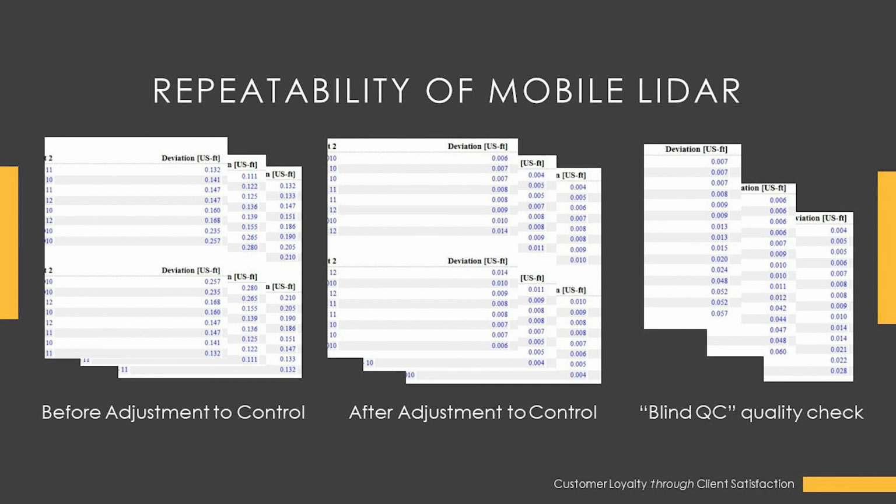What I'd like to point out is that you see a level of consistency and precision, which shows the repeatability of the system, even without any control. You see those deviations from the control point that shows up in the mobile LiDAR data to the actual surveyed value, and they range anywhere from 1/10 of a foot up to 3/10 of a foot.